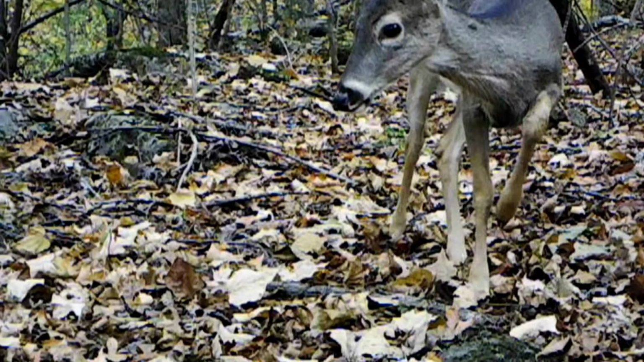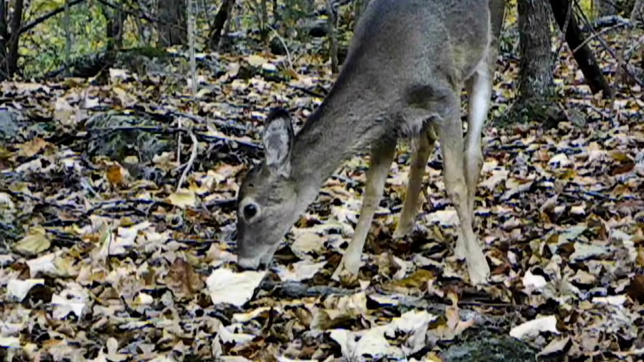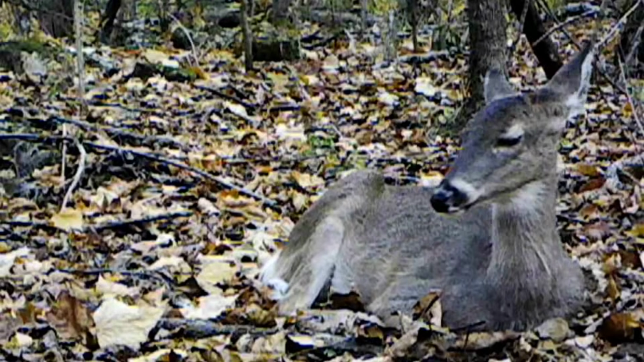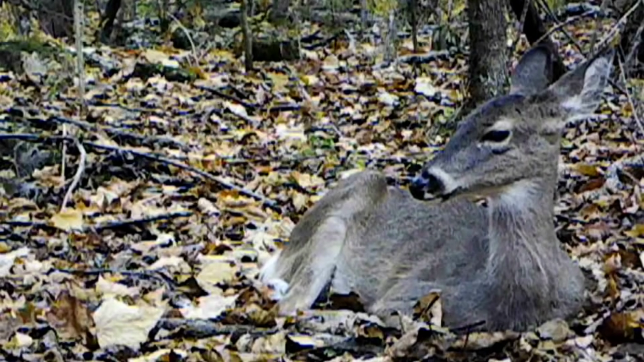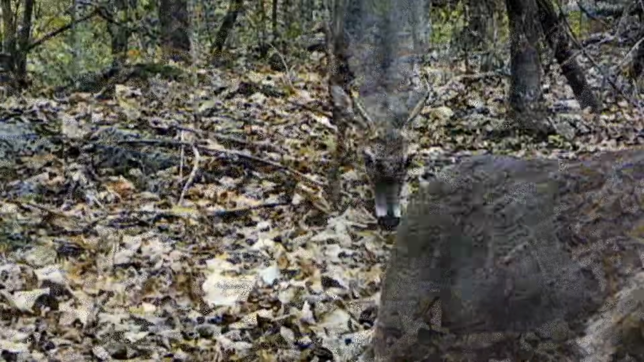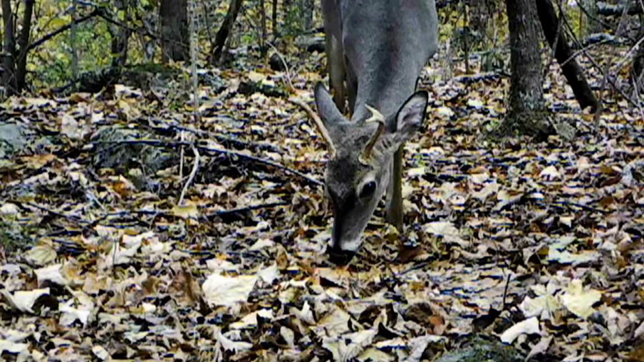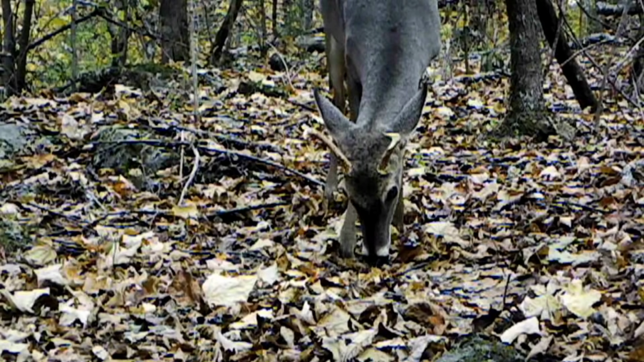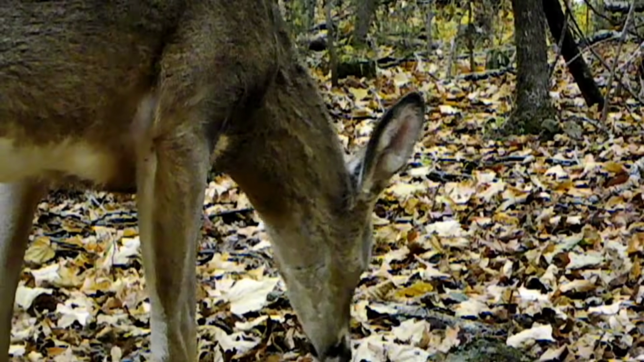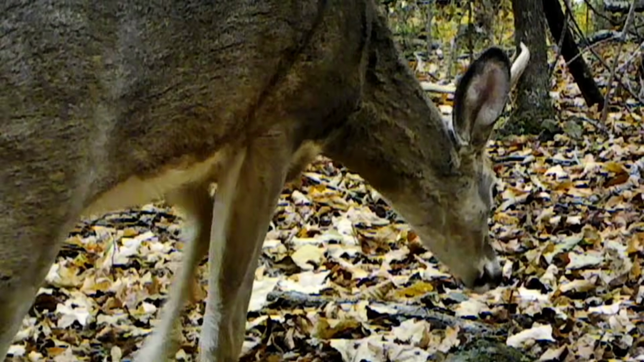But out in the woods, little old does and fawns, they've grown up. They're just laying down, taking it easy. No pressure on them. But some old young buck that's nosy, they're following these does around. But these are the younger ones.